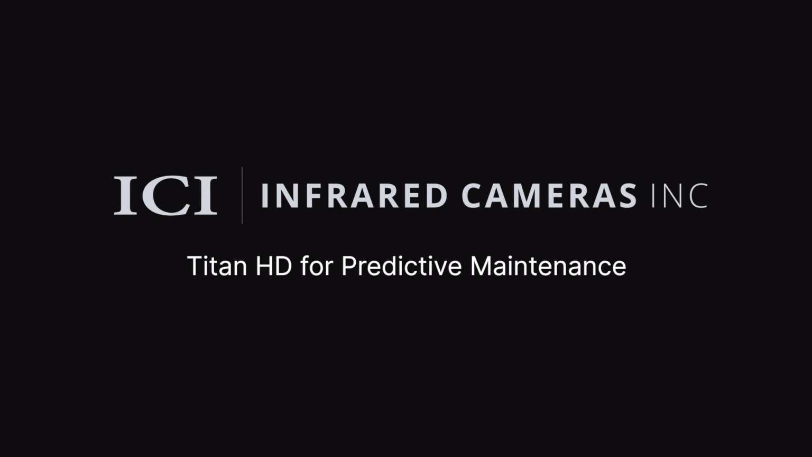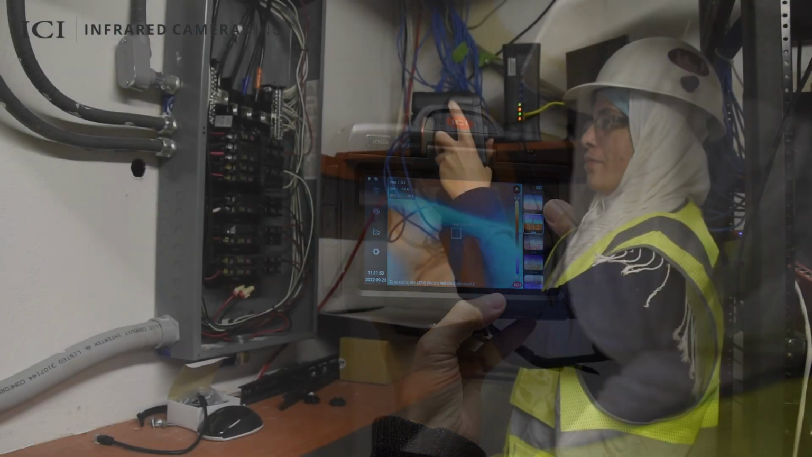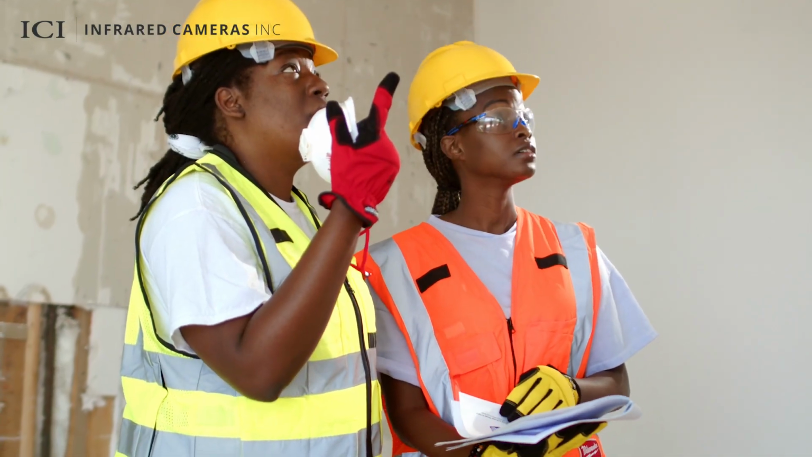The Titan HD is a high-resolution thermal imaging camera solution for evaluating system performance and troubleshooting a wide range of issues across a facility. Locate faulty fuses, circuit breakers, and other electrical issues to prevent equipment failures, maintain safety, and assist personnel in responding to problems quickly.